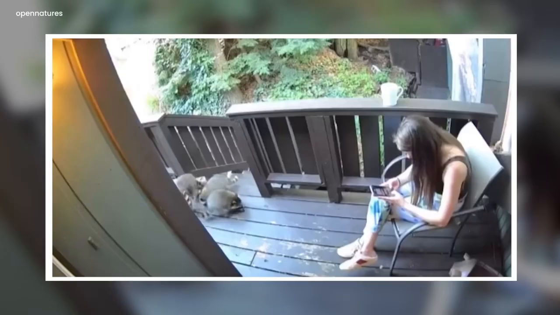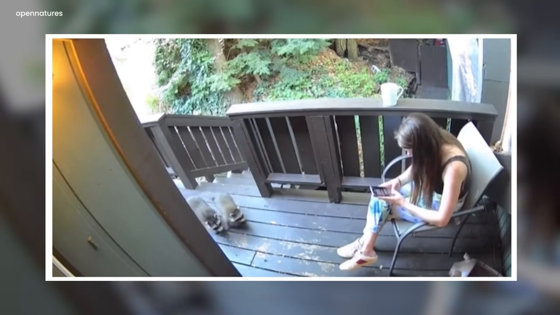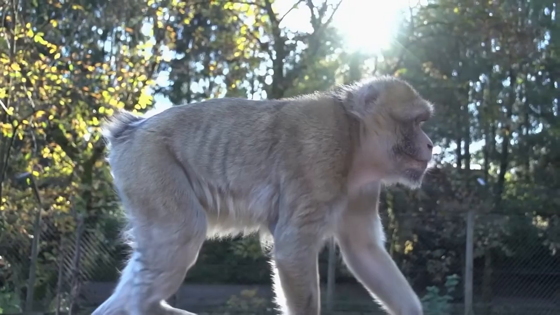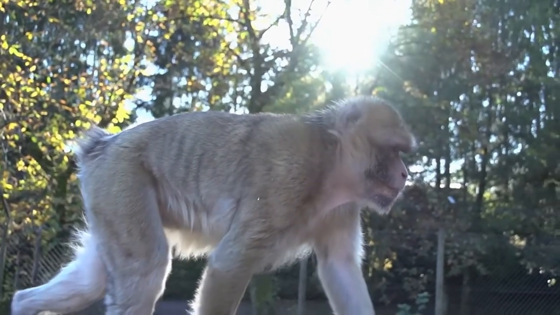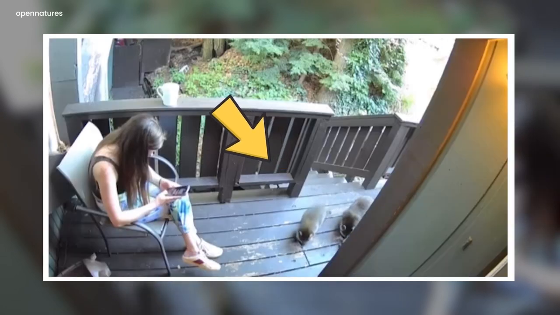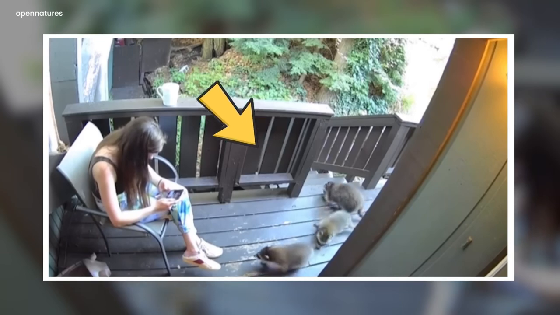Adorable danger. Sometimes animals can give you a hard time, and peaceful situations can take the worst turns. A similar video is circulating over the internet in which a woman was sitting comfortably at her front door porch when a group of cute raccoons came wandering down her alley.